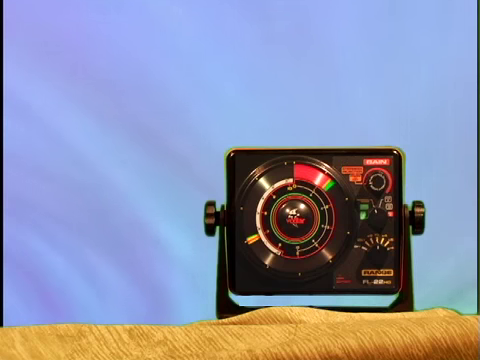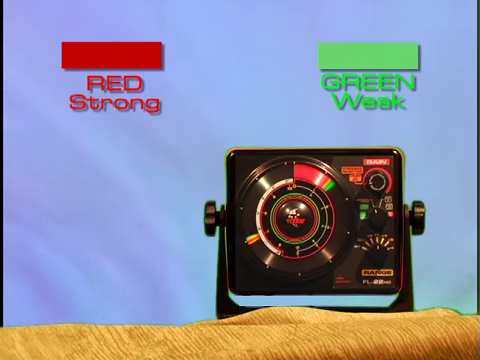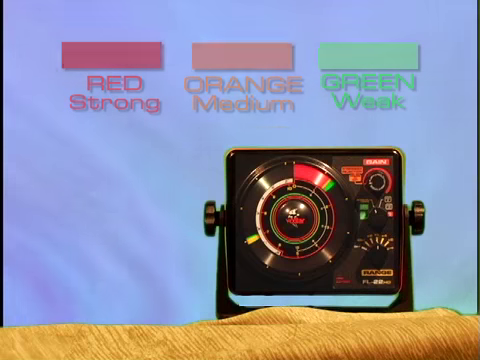All Vexilar flashers utilize a 3-color display system. The colors are designed to give you more information about the strength of the signals being displayed. Red represents the strongest of the return signals. Green represents the weakest of the return signals, and orange represents medium-strength signals. Using this information, you can get a better understanding of the conditions below you.